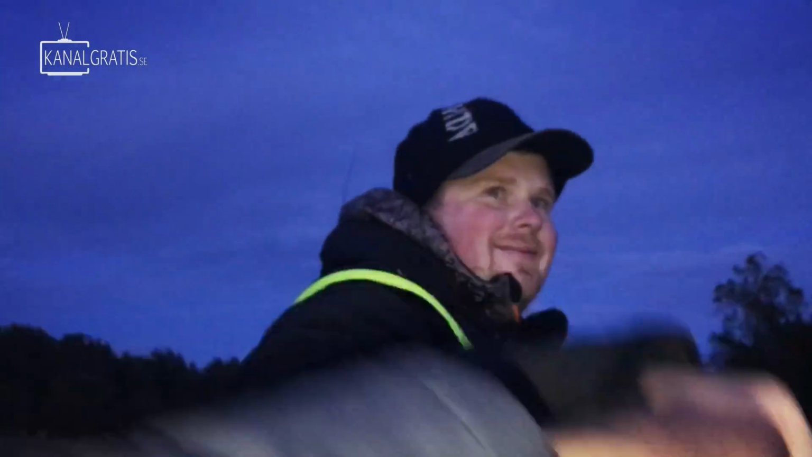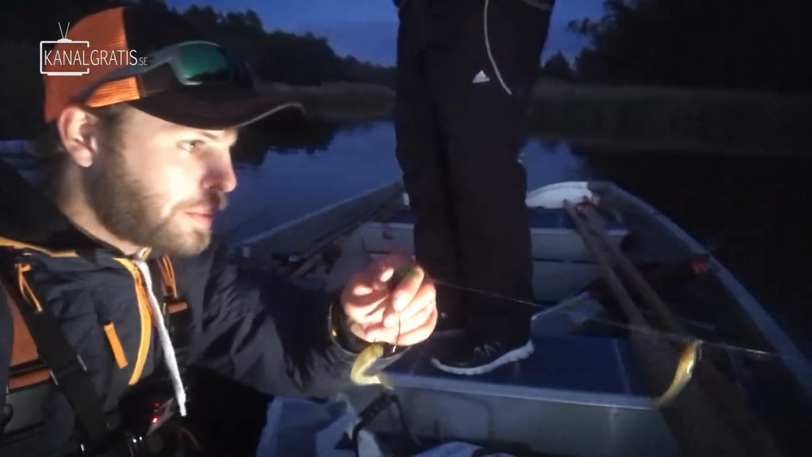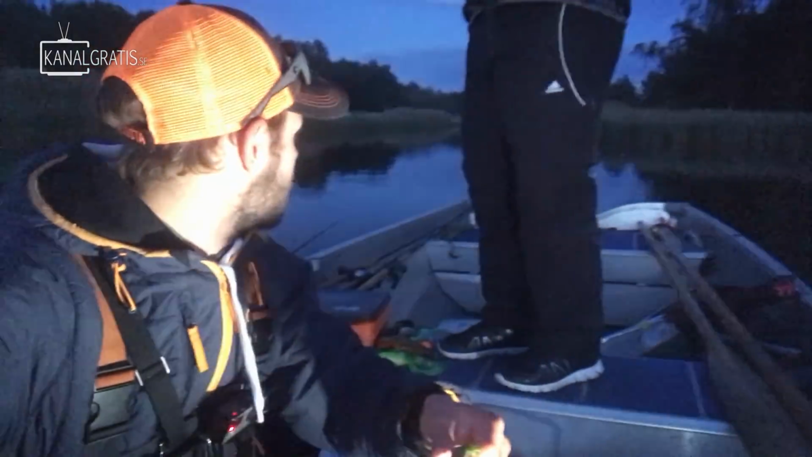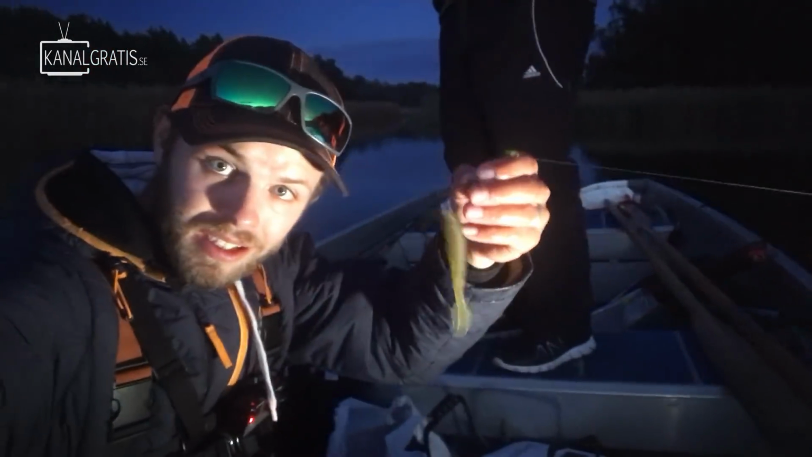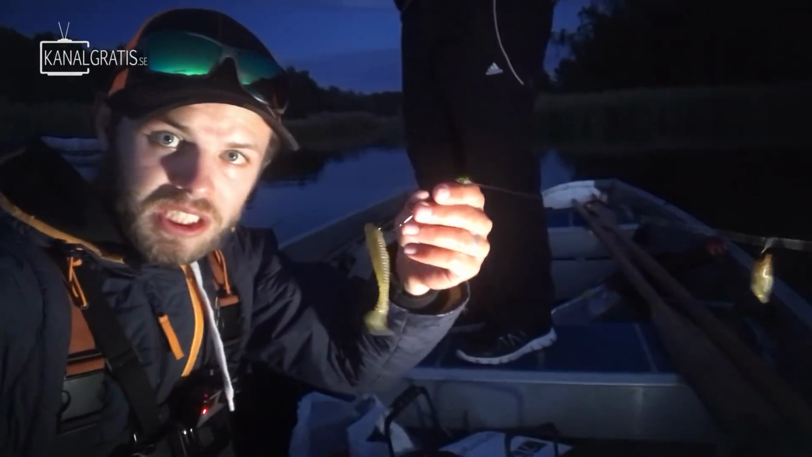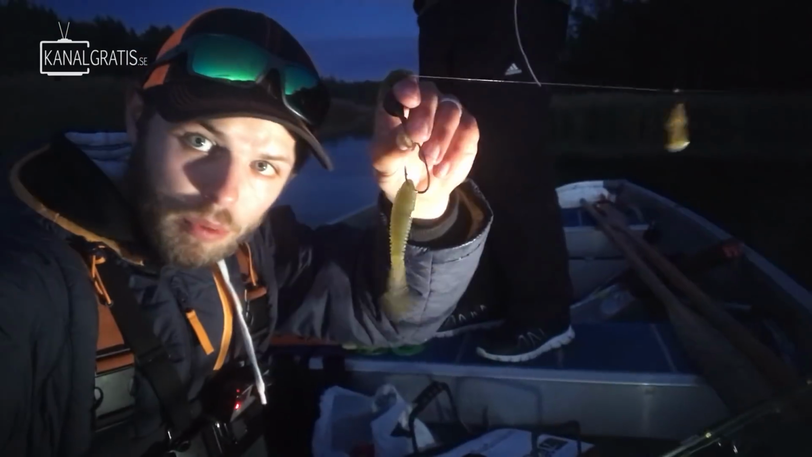And he's gone. Boom! I changed to this tandem rig with a drop shot lure on top and this monkey rib on the bottom to see what they preferred. And here in the dark they went for the monkey rib. Makes more vibrations and is great in low light situations and murky waters and stuff like that.